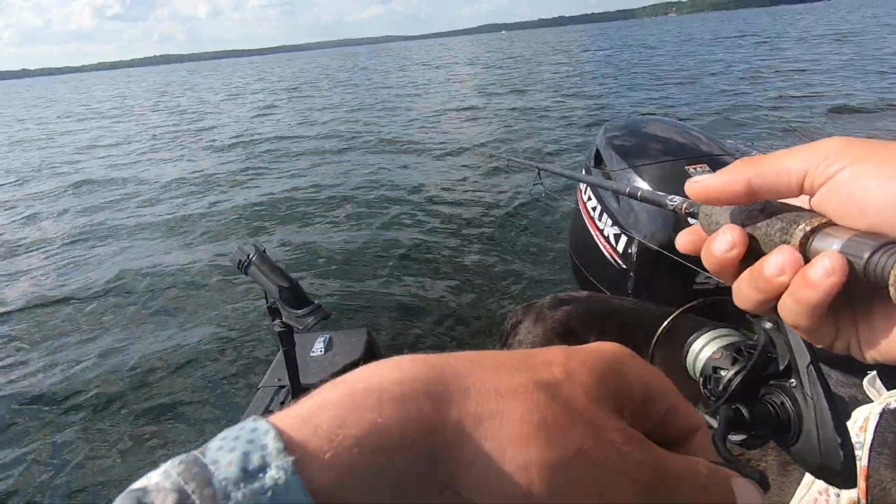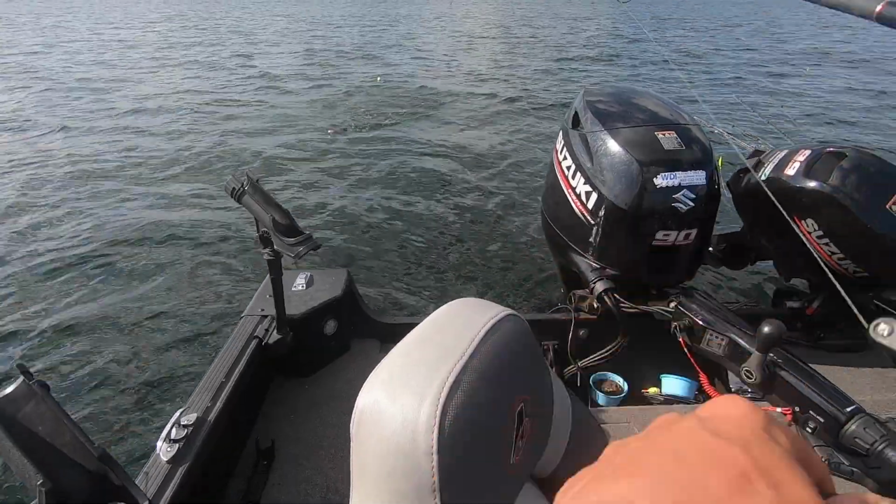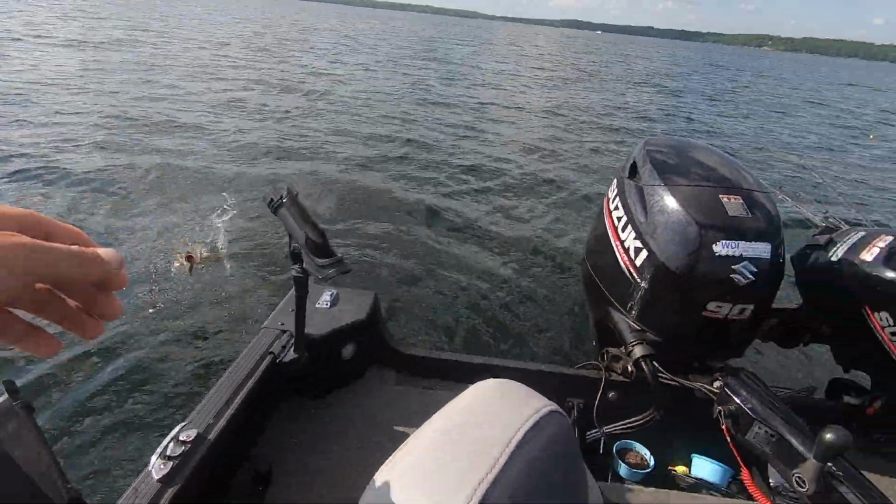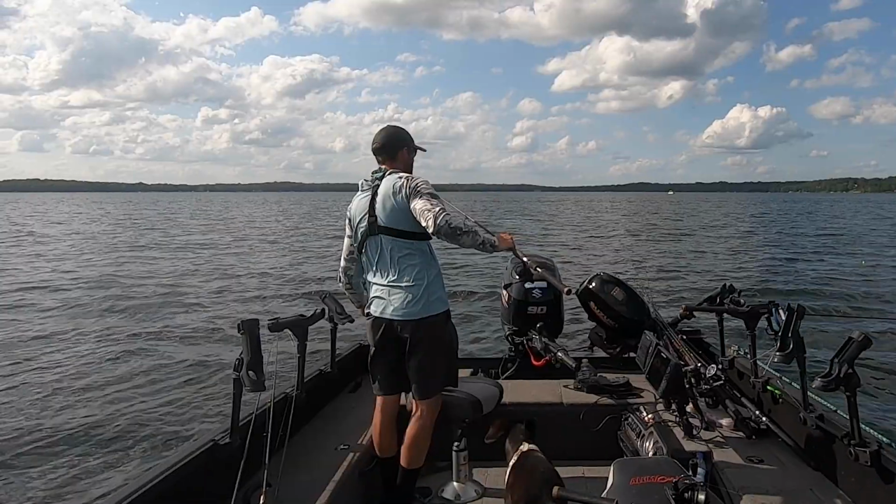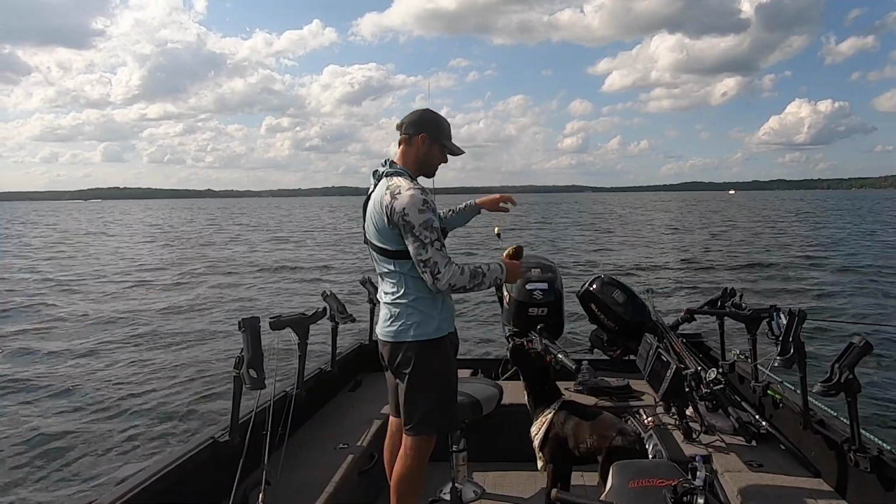All right, bobber down right away. Oh yeah, hooked up. Little walleye here. Not the size we are really after, but it is a decent little 15-incher. Right out of that pod, did not take very long.